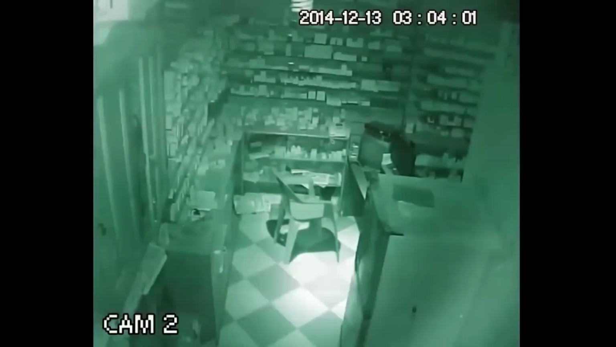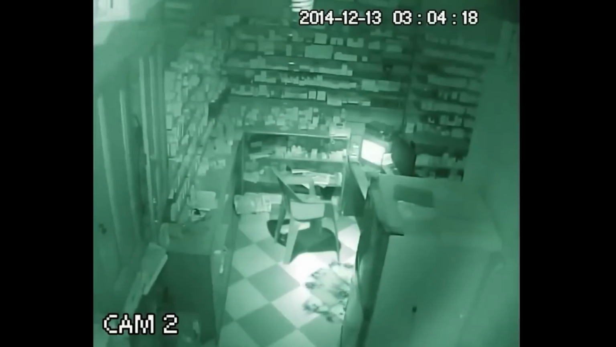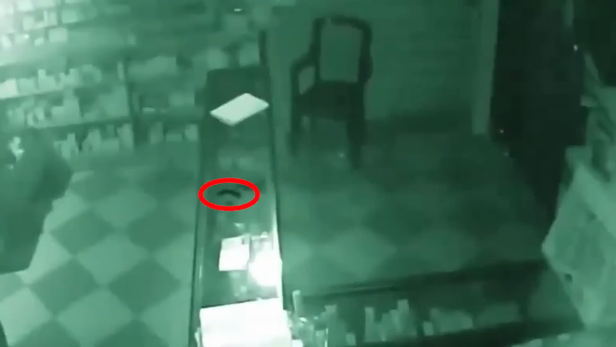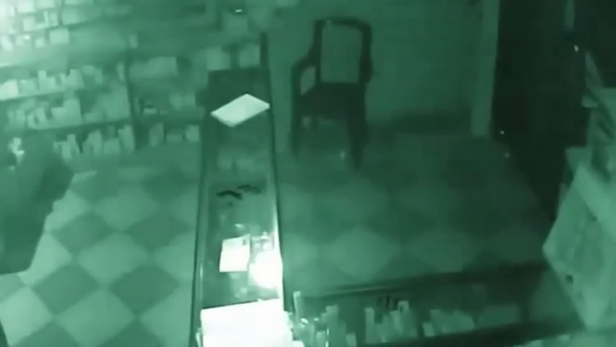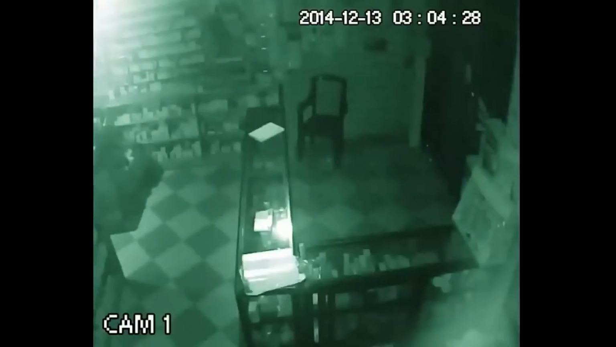Whatever that is messing with the chair and monitors also seems to be affecting the security camera. What happens next is surely unnatural, as some black liquid pours on the ground out of nowhere. The other camera also captures the same, on top of a table in another room. As if this is not enough, we hear eerie growls in the haunted place.